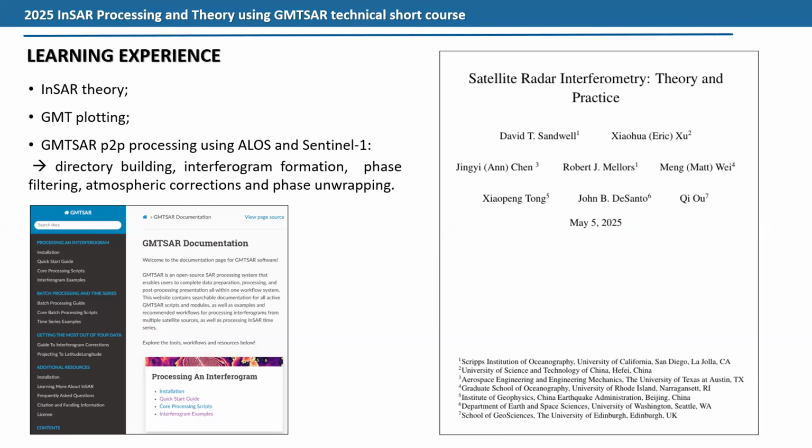I also found the GMT plotting pretty good, because I'm new to that too. So I've been testing myself on the different plots I did through my analysis.